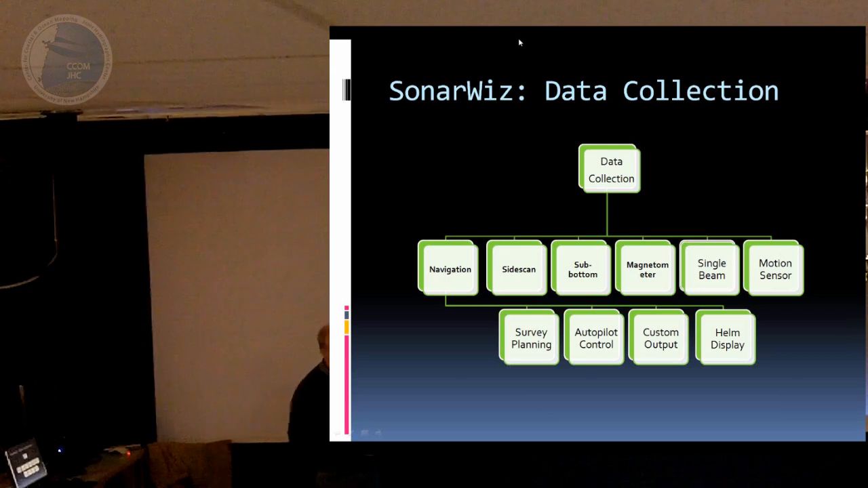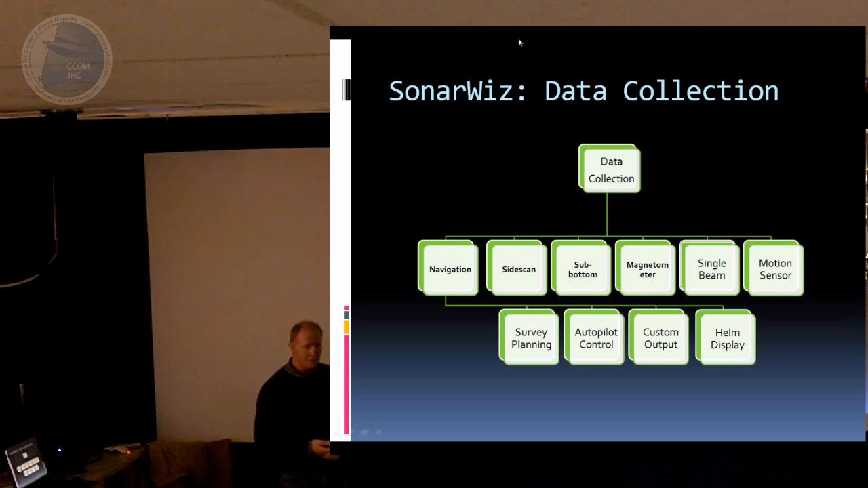Reson, and then same for the sub-bottom profiler. So the EdgeTech, whatever they call it now, 3100 or Klein 3000 with a sub-bottom attachment. The older analog GeoPulse systems, any analog system in fact, they work. Magnetometers, the SeaSPY and Geometrics.